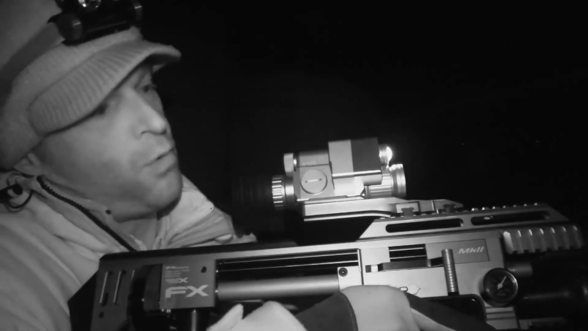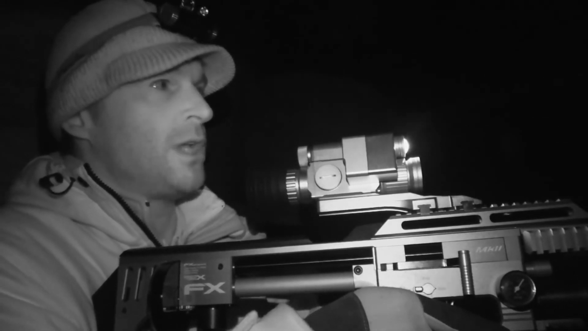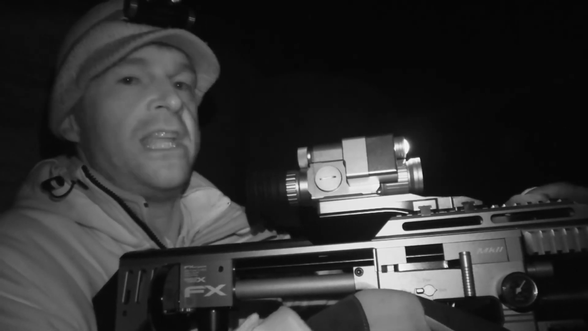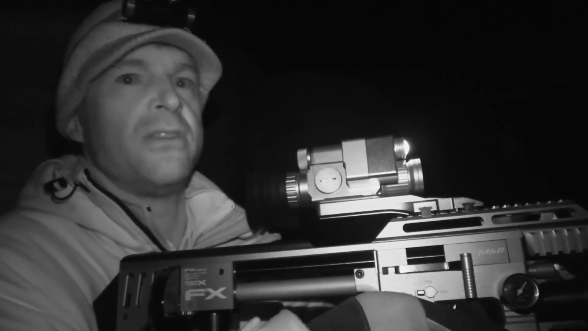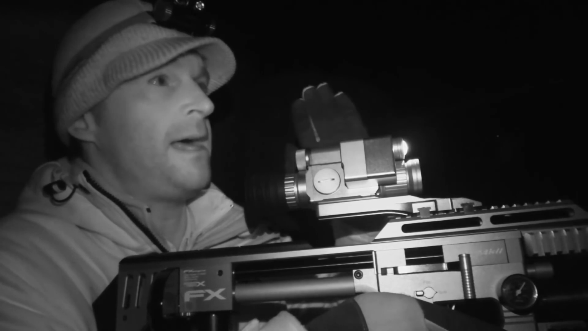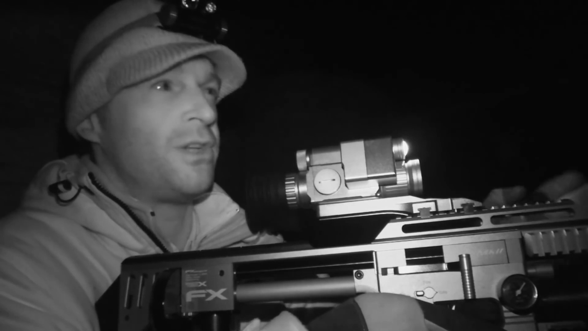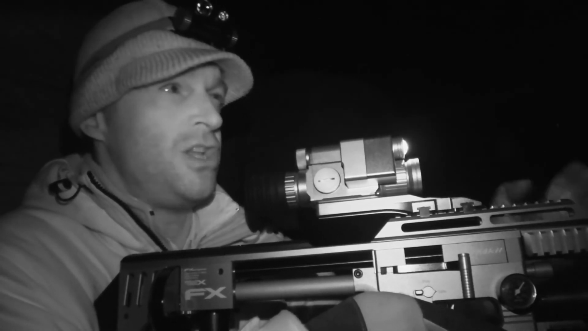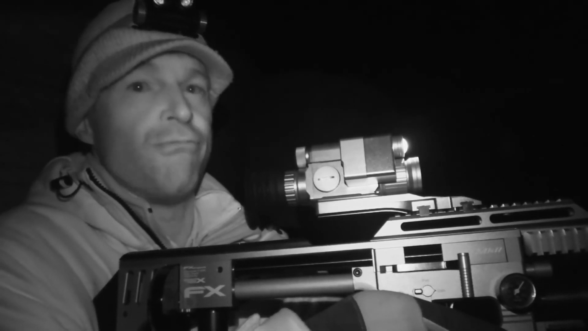With the FX Impact being a bullpup, the scope happens to be mounted quite high above the barrel, so even at relatively short ranges like this, I'm zeroed at about 15 metres, but if a rat is as near as 10 metres, I'm probably having to give it about 30 millimetres of hold over, and then further away at about 20 metres, I'm probably needing about the same in hold under. So unless you know exactly how far away your target is, you can really get your aim points far enough off to have a clean miss. So just that confirmation of distances is a really handy feature.